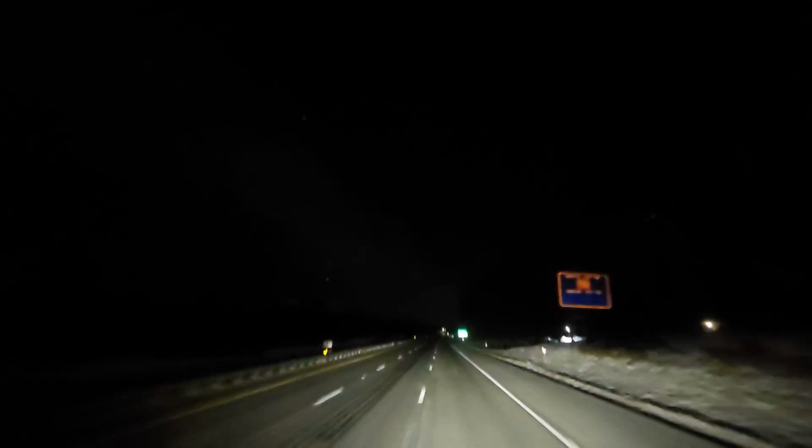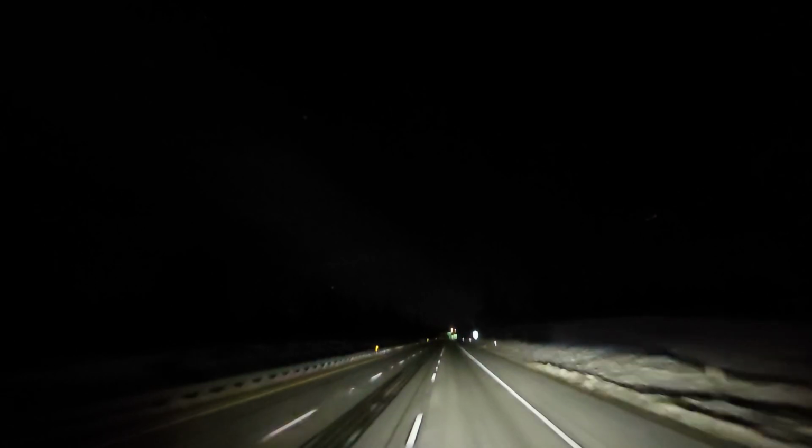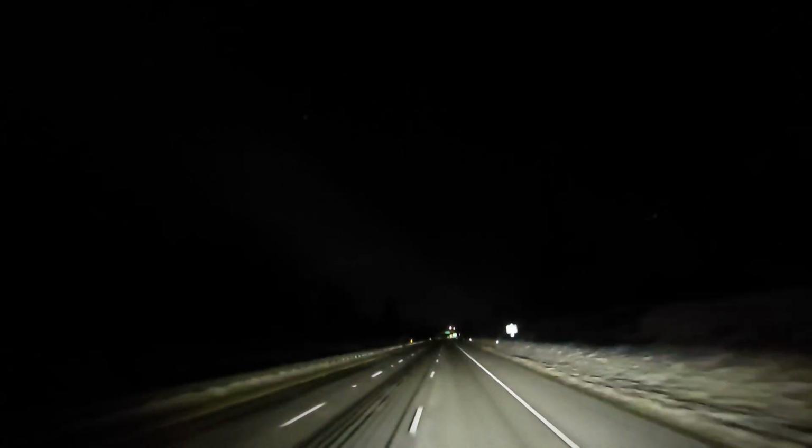Not gonna really talk too much, just giving y'all some of this nighttime driving experience. This is what I'm saying. See how clear the road is when it's nighttime? I've done this past in the daytime. There's some traffic in all three of these lanes. Right now it's not too bad, as y'all can see. We're just cruising along.